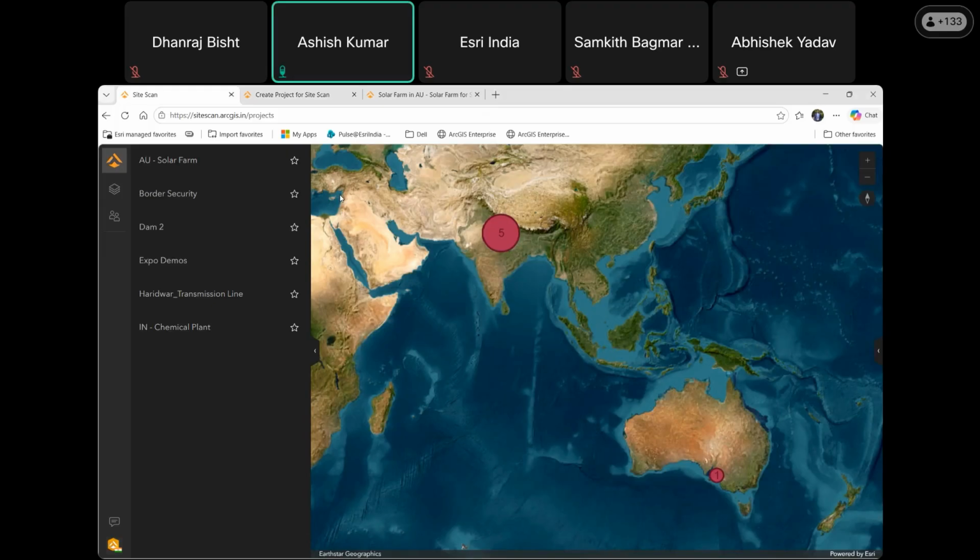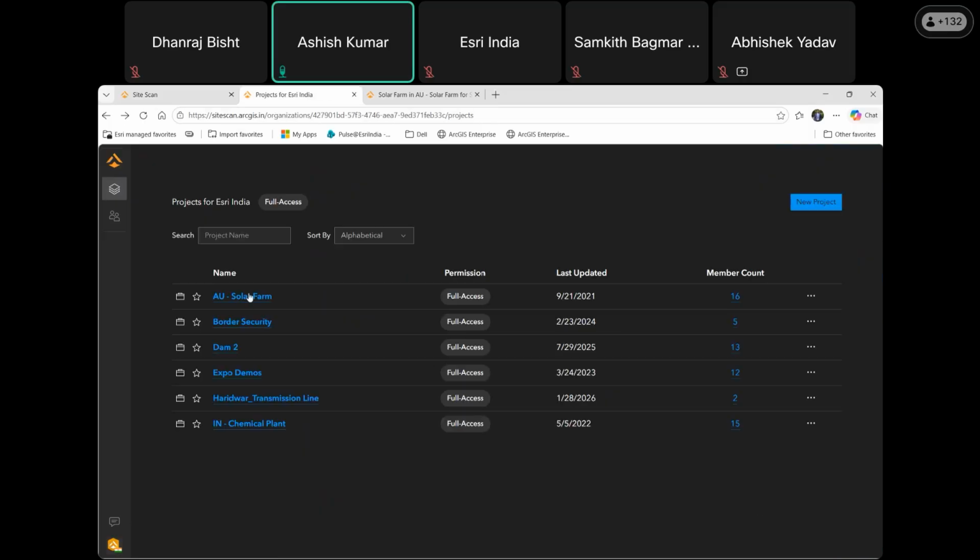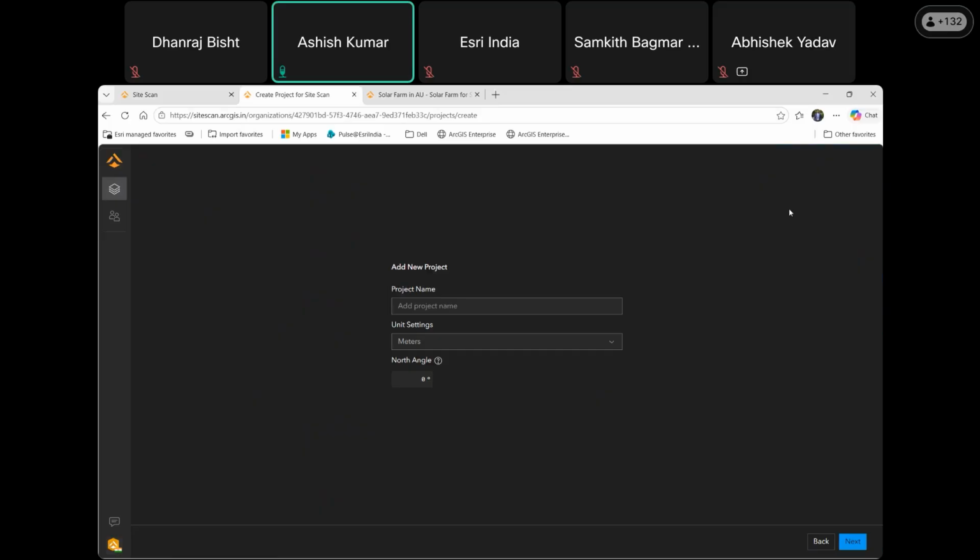Once you have ArcGIS SiteScan, you get this launch page where you can see the base maps of the world, and you get the list of your projects and missions. You can also create your missions from here, see already existing missions, and go to new project. On clicking new project, you can also see your team members in this mission, and choose who will be part of your mission.